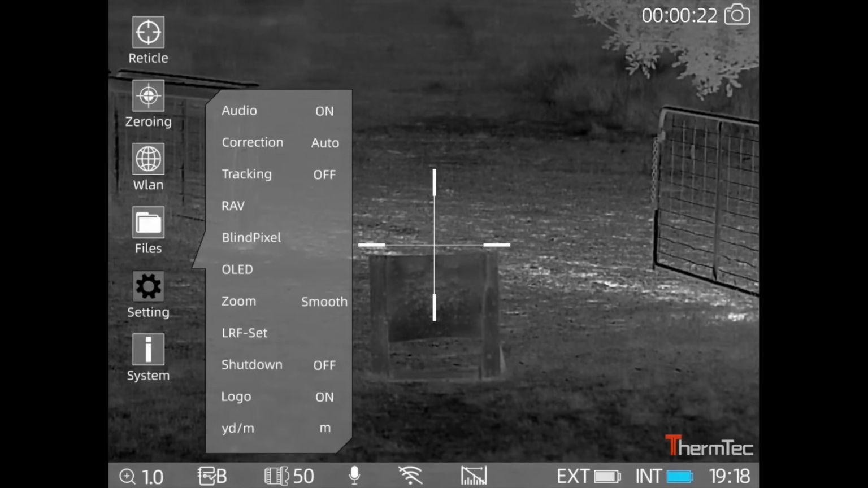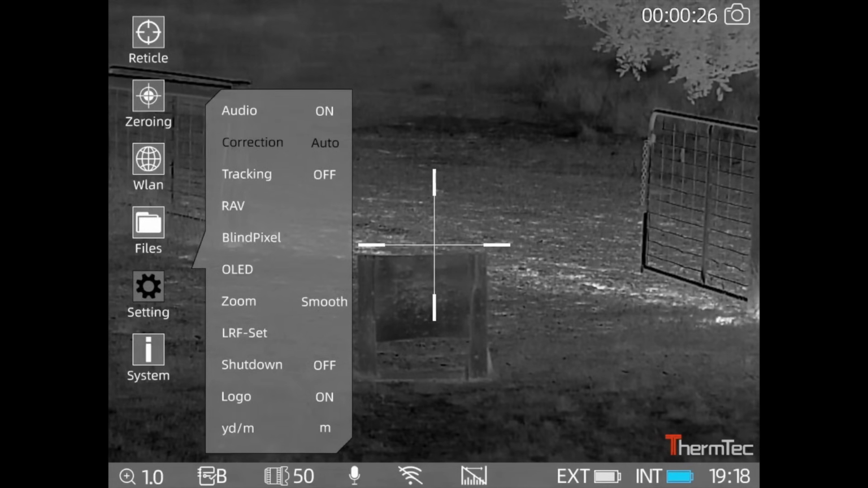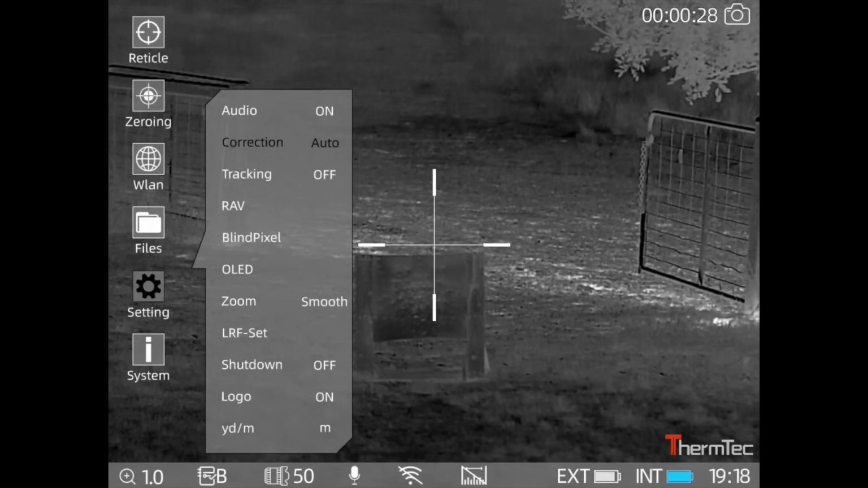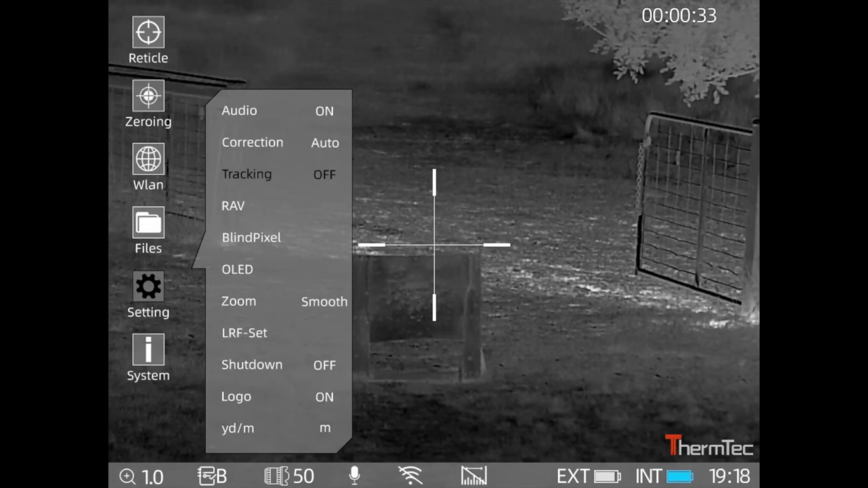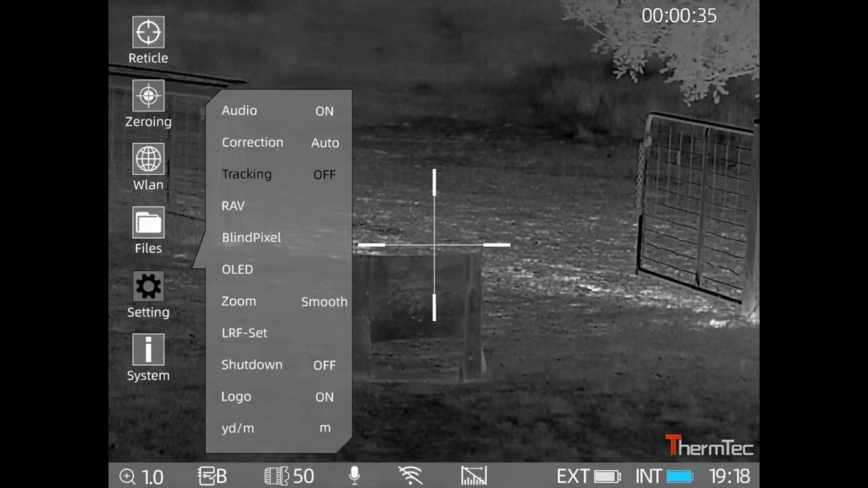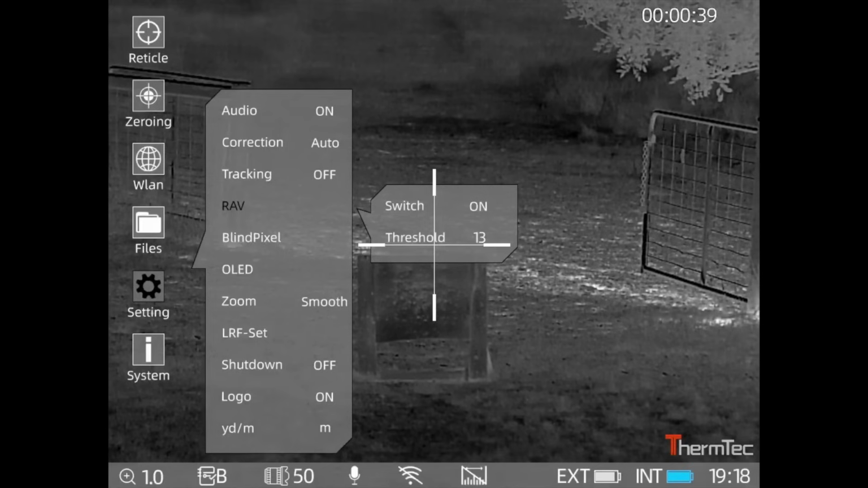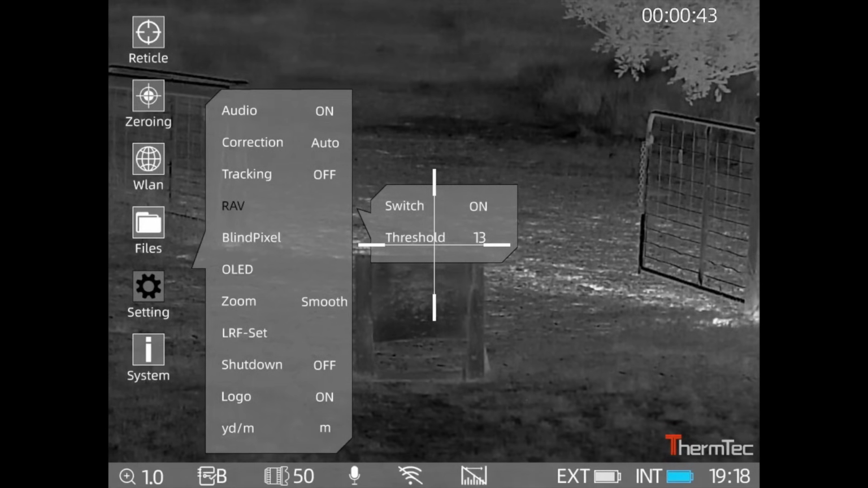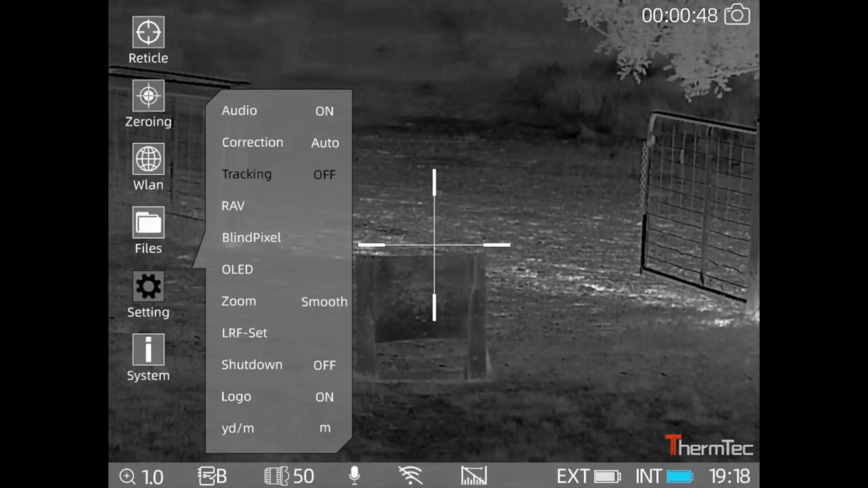So then you got your main settings, so you can go through, turn your audio on and off, your sensor calibration, I leave it on auto. They say in this one here that with the calibration sensor, it only has to do it sort of once every hour or so, so it's not calibrating all the time, which is quite handy.